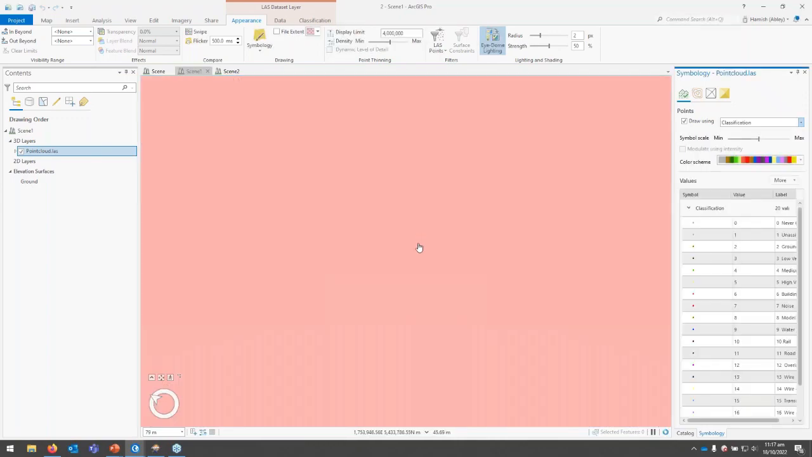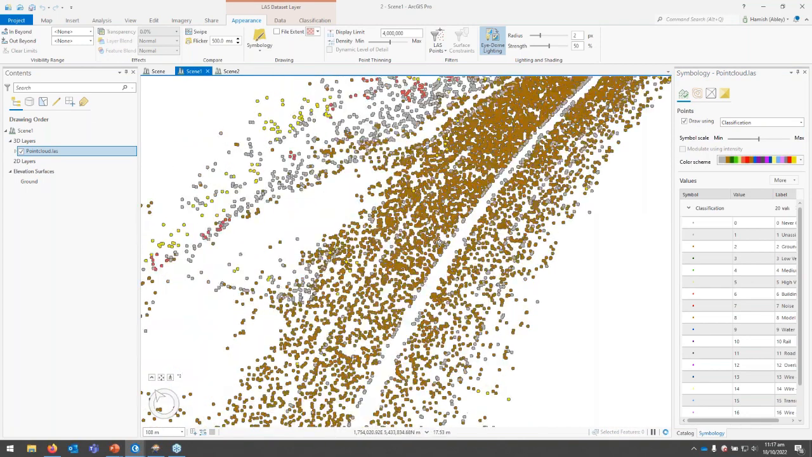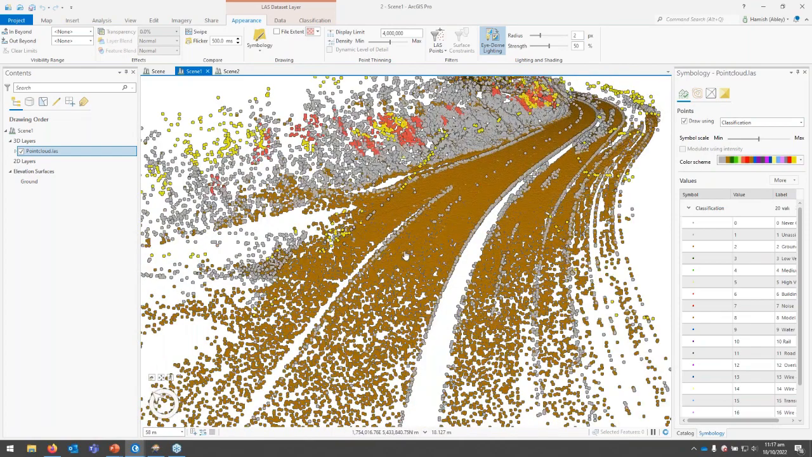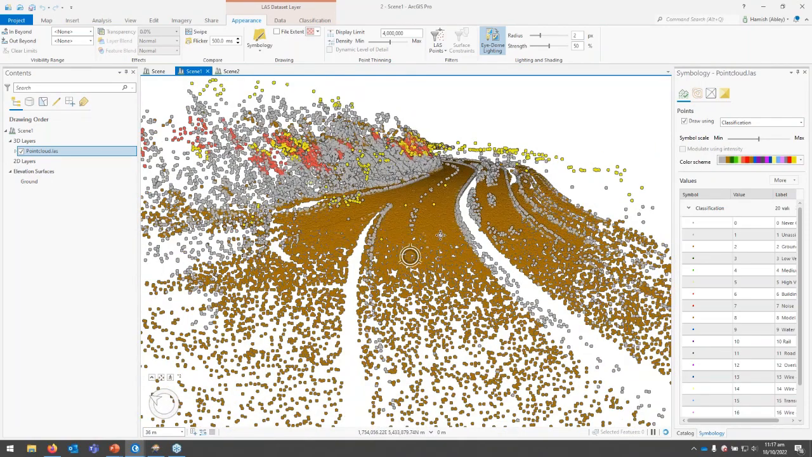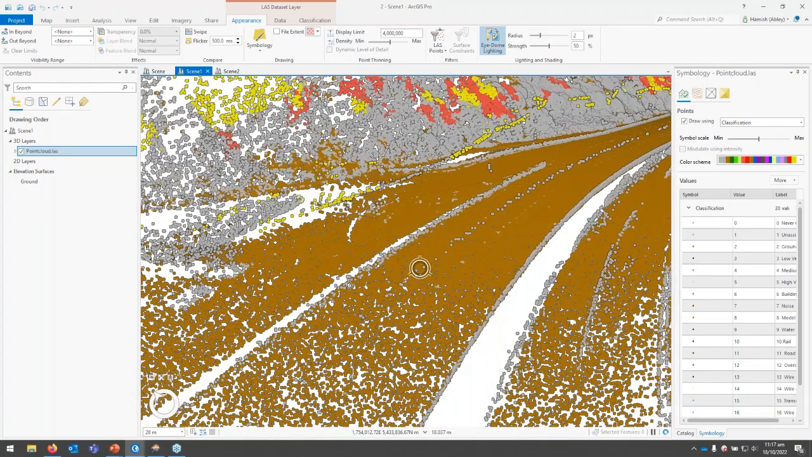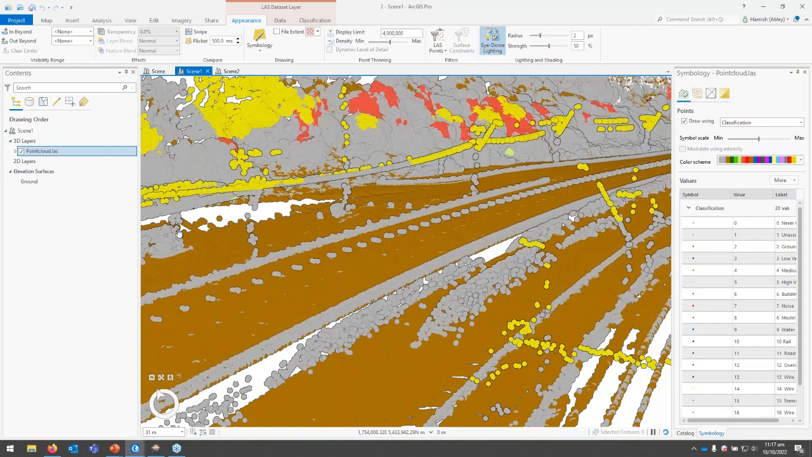So here it is with RGB with our post classification. But now if I switch over to classification, we can see that it has begun to remove a lot of those non-ground roadside assets.